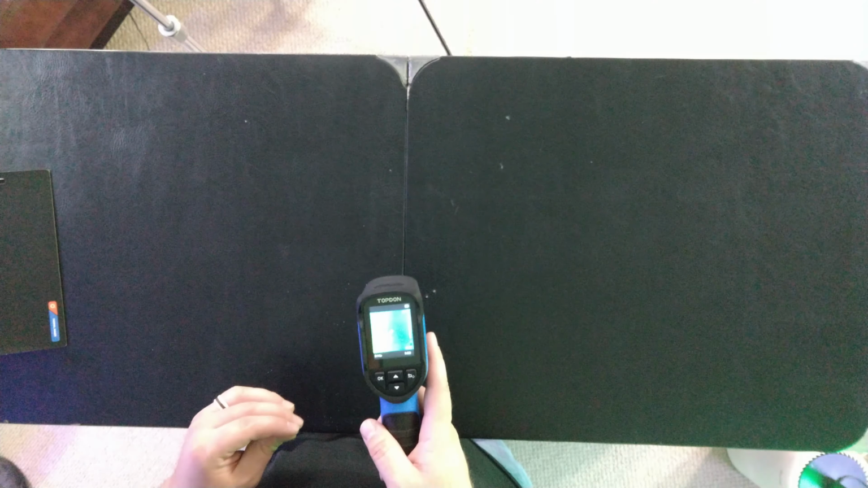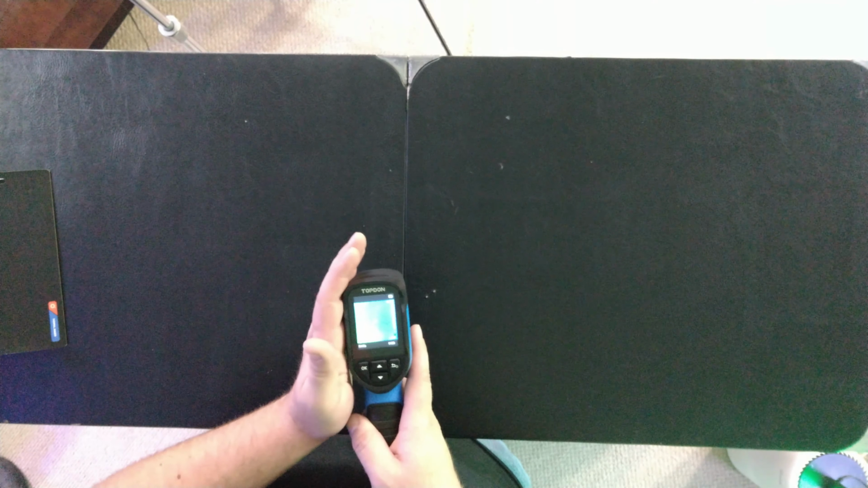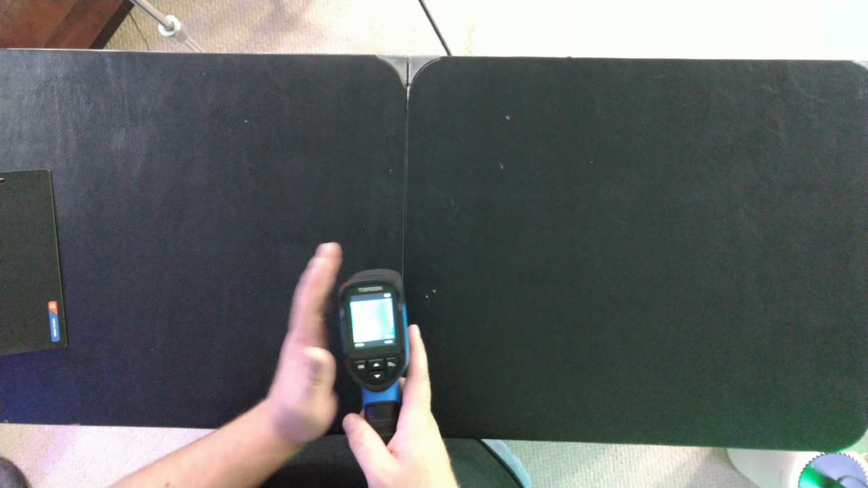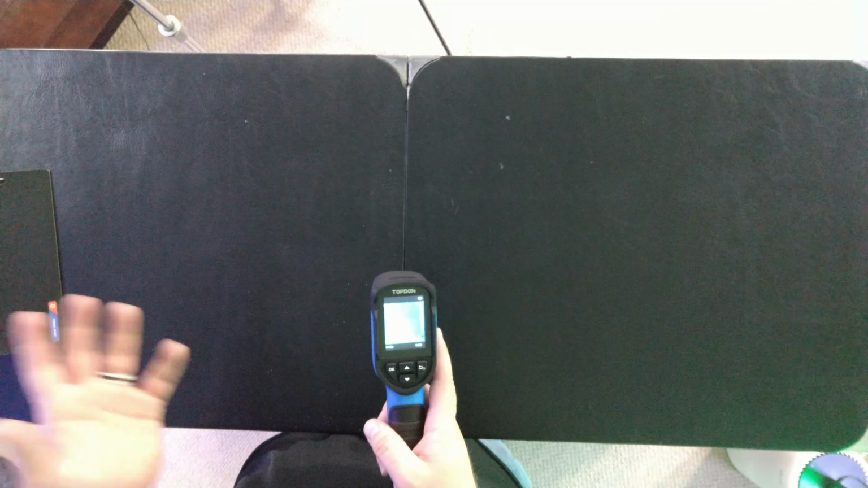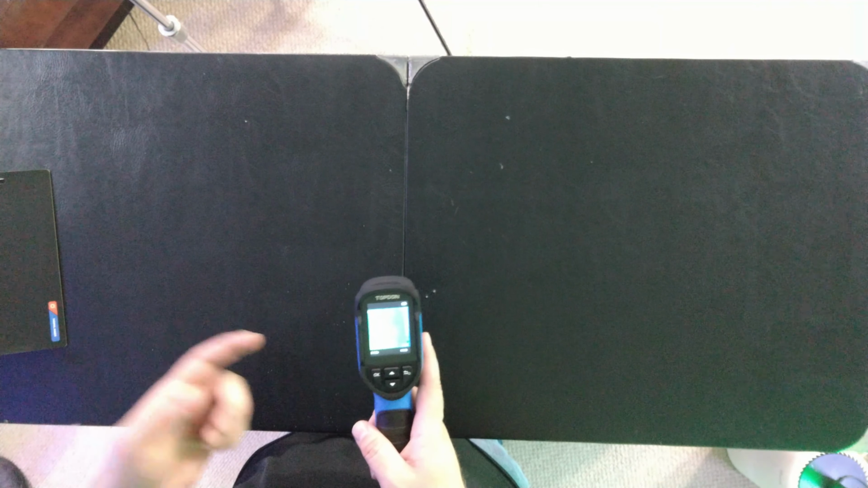And mostly it's going to be professionals that buy this, and it is made to be pretty durable. According to the manual, it's drop proof. I can't remember what the stat was. 2 meters. So that's a pretty good amount of impact resistance. It's also resistant to water, moist environment, or where there's rain coming down or anything like that shouldn't be a problem.